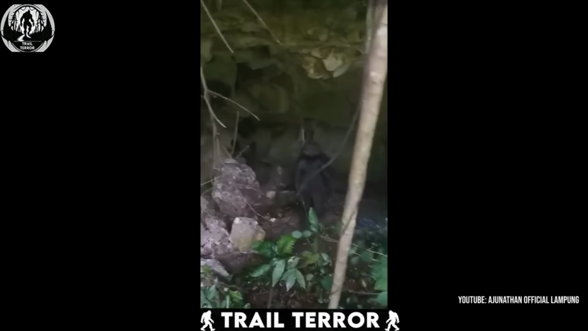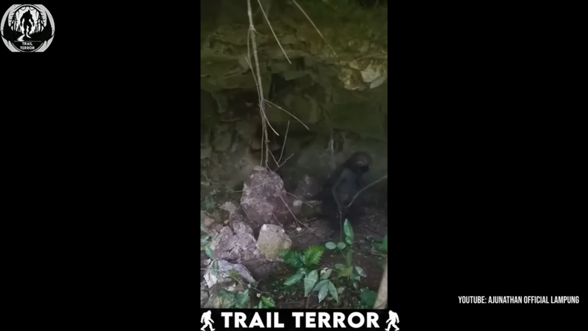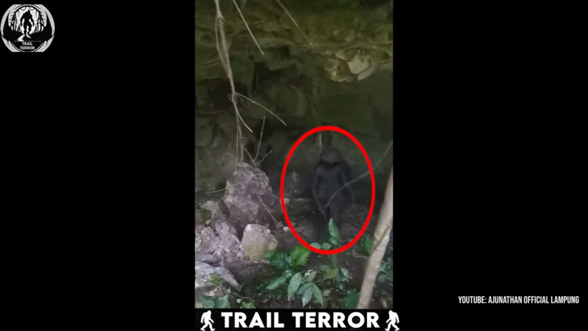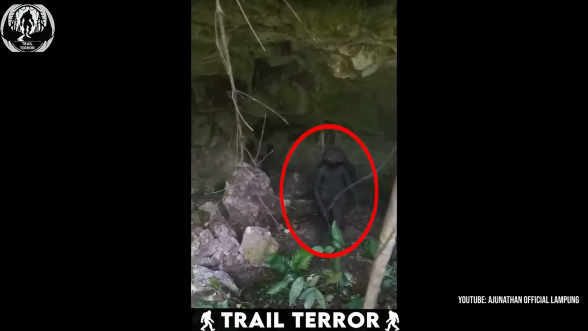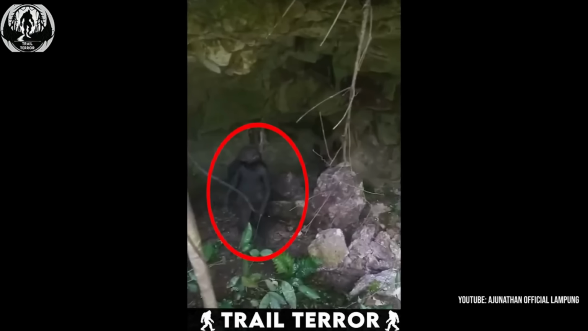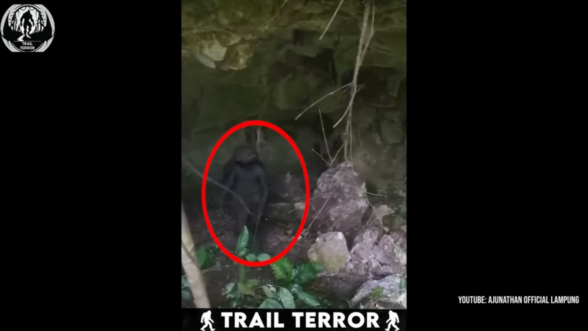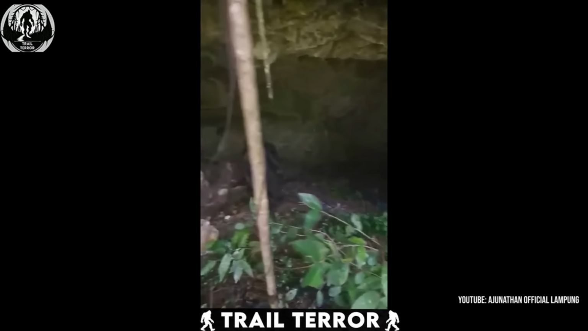In the footage, you can see dark, humanoid figures moving through the cave-like structure. These individuals are completely black and wear little to no clothing, looking like they've been untouched by modern civilization. Physically, they appear almost frozen in time, as if they've never evolved beyond the Stone Age. And here's where things get even stranger. They're wearing something on their heads that looks like helmets or masks, giving them an almost alien-like appearance.